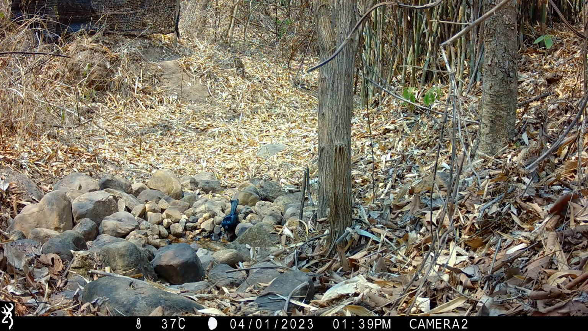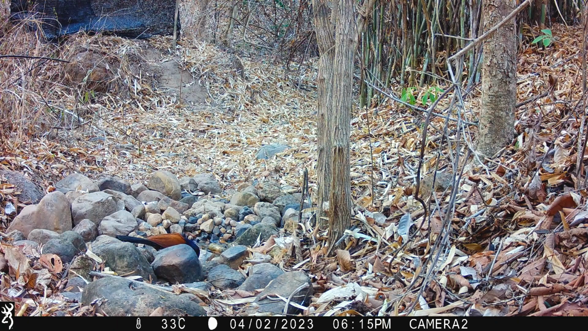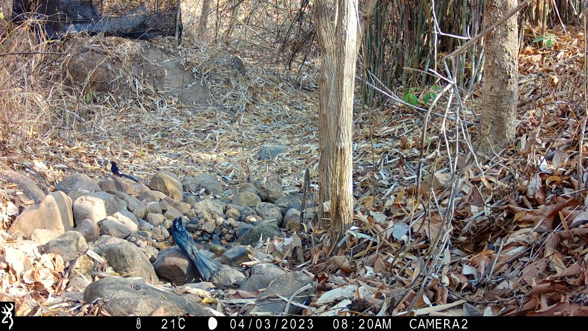The first bird here is a hair-crested drongo, I believe, having a good drink. And here a greater kulkal, or is it corkle? I believe I may pronounce that one incorrectly. Please leave a comment if that is the case, or if I get the ID wrong on any of these birds. By no means a bird expert. This appears to be an immature greater racket-tailed drongo.